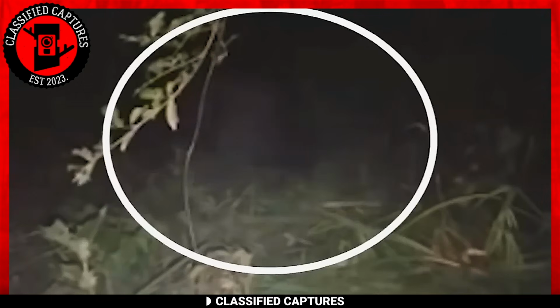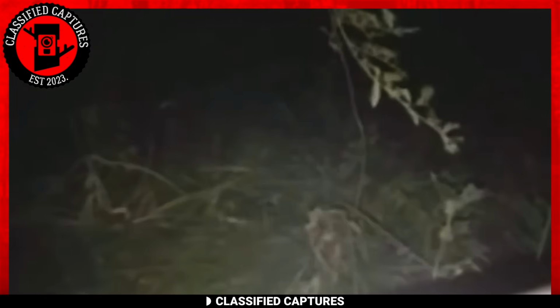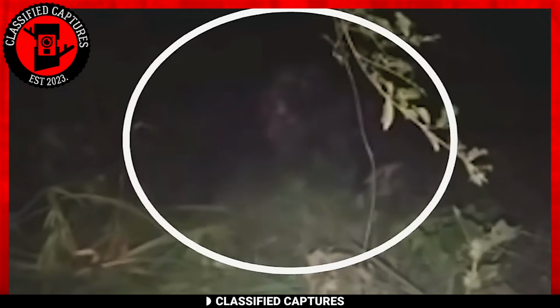When the paranormal experts caught wind of the footage, they instantly recognized the truth. They knew exactly what it was. The man had unwittingly captured one of the clearest and closest images we have of the elusive Dogman creature. Even the scientific community, typically skeptical of such claims, couldn't refute this evidence. The man had narrowly escaped a chilling encounter with the Dogman.